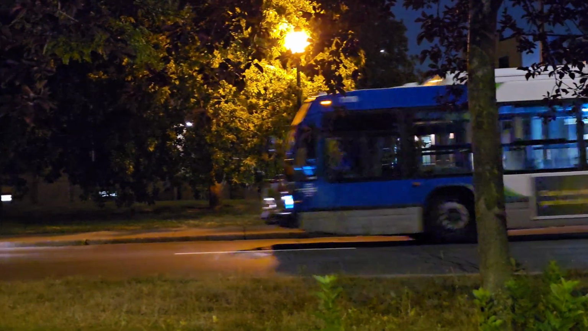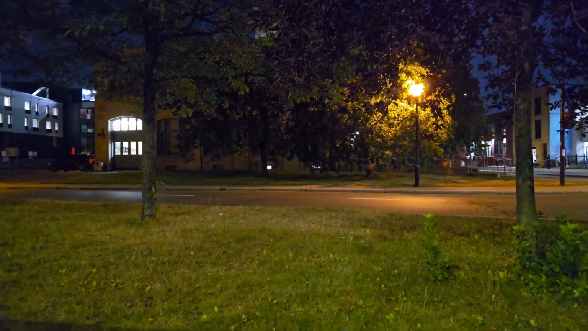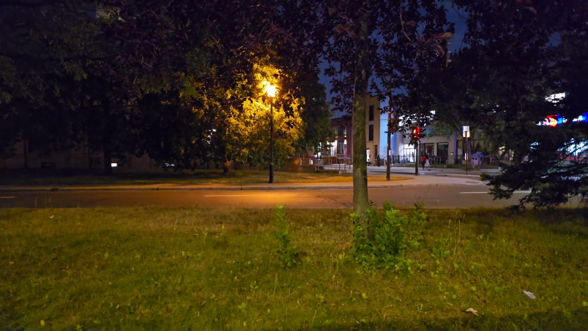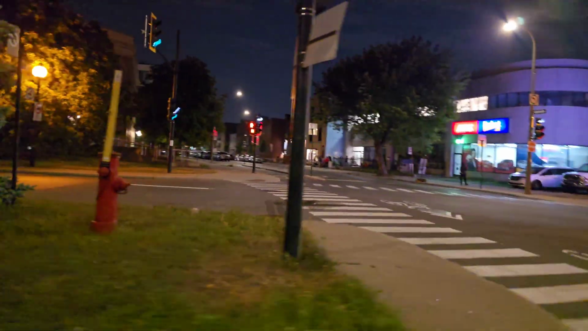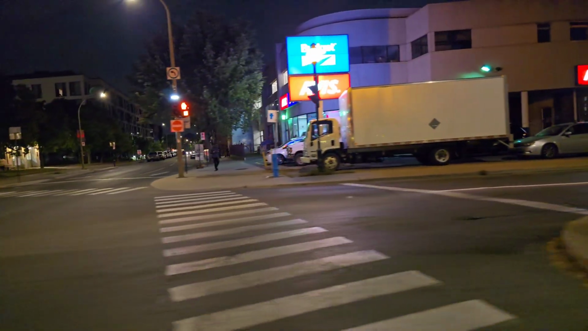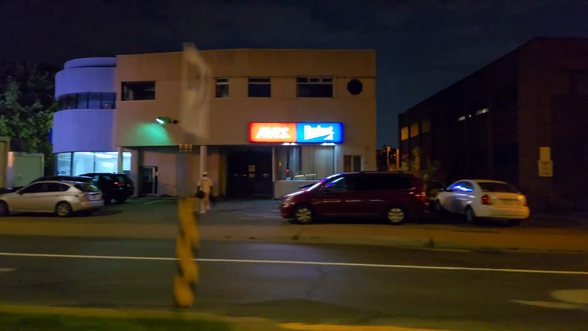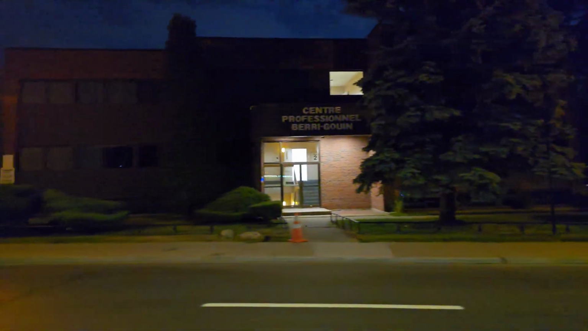There's a Laval STL bus, 2017 STL bus, Laval. So again, we're on a 2009 Nova Bus LFS. And I think the early 2009 buses were the last buses of the second gen series of buses.